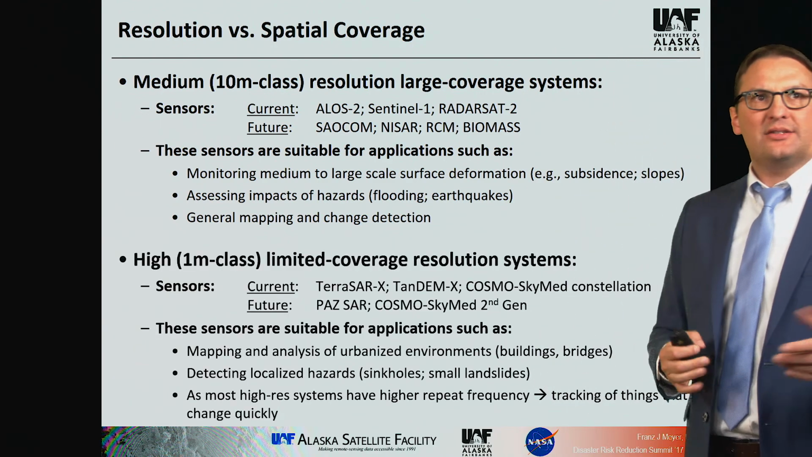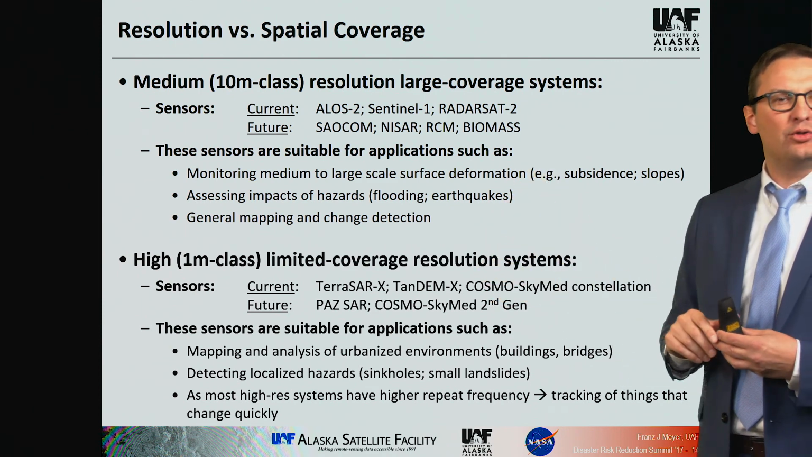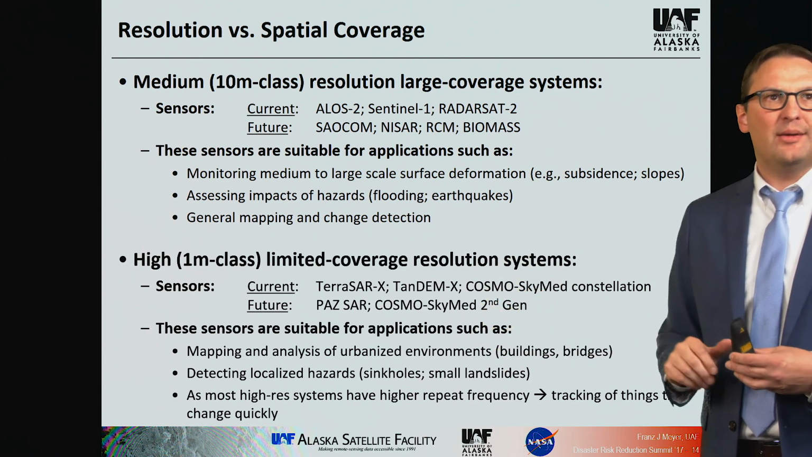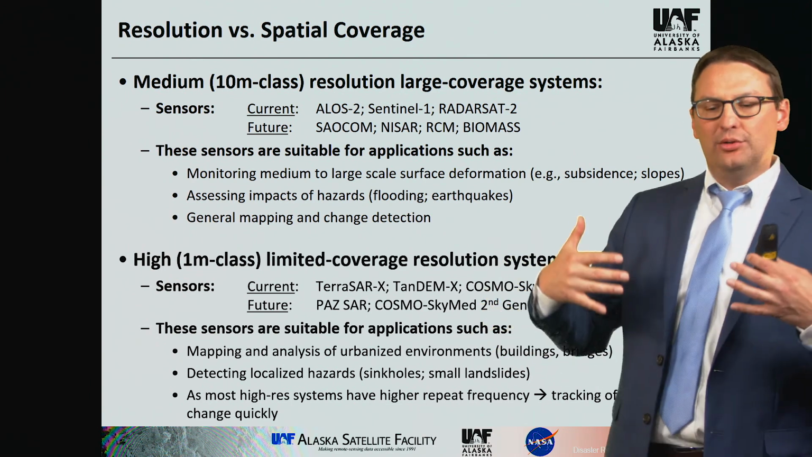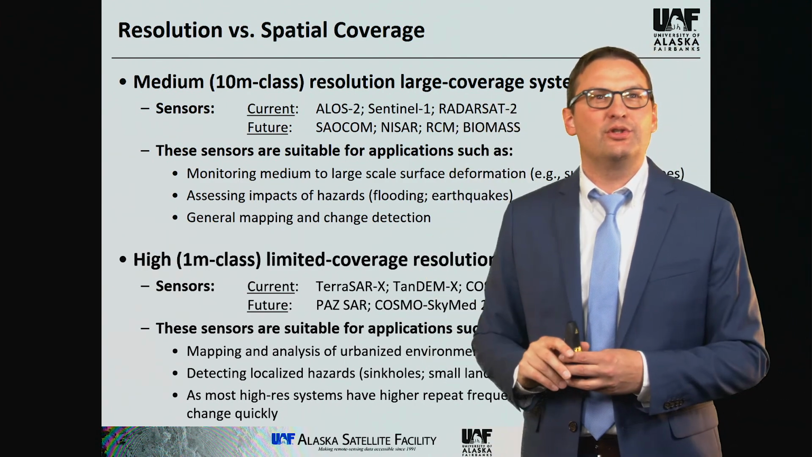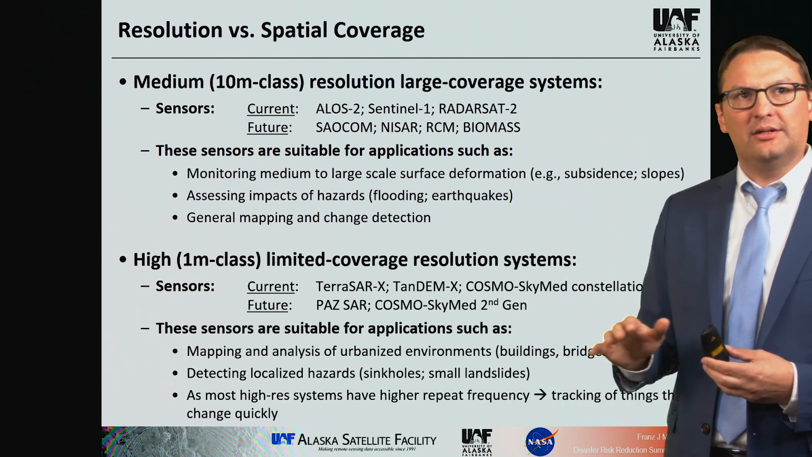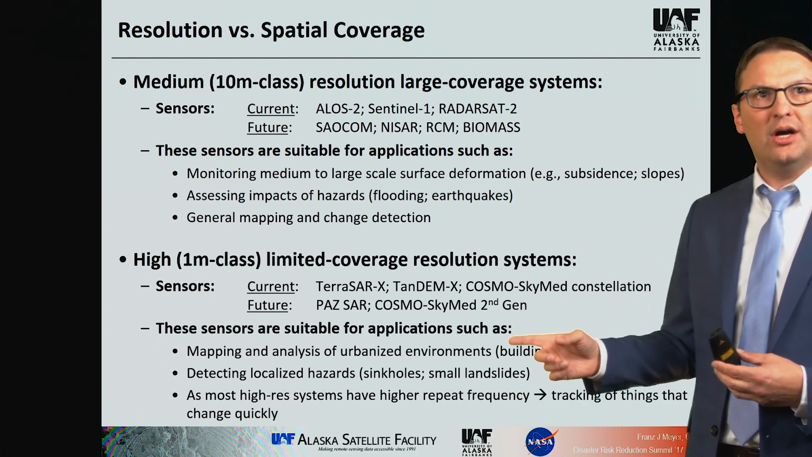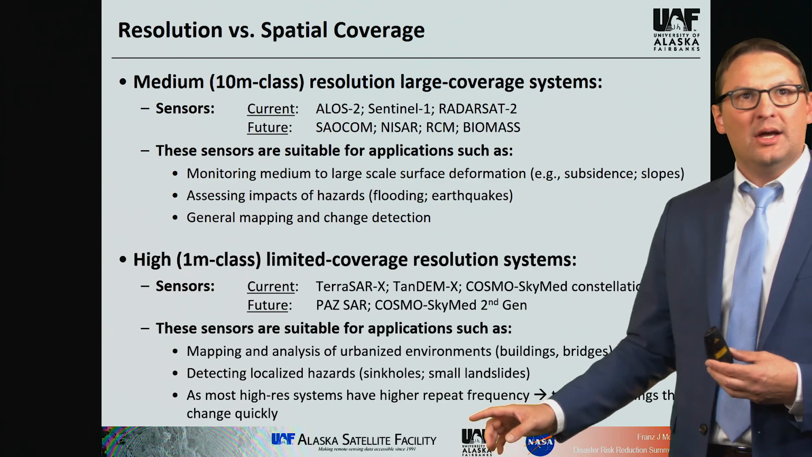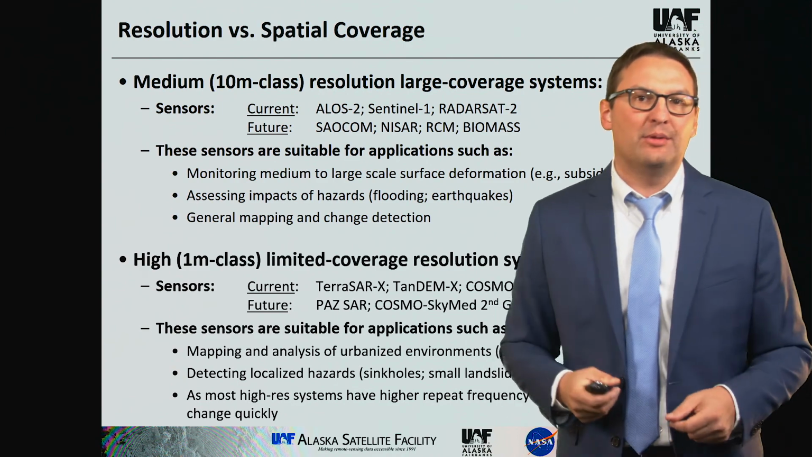The higher resolution class, these are the 1 meter type class data sets. Those include many of the X-band or shorter frequency missions, TerraSAR-X, TanDEM-X, PAZ, COSMO-SkyMed. Those are then great once you did a survey with the intermediate resolution systems. You can use these higher resolution data sets to zoom in, look at smaller scale signatures like the deformation of buildings and bridges as shown on top, the measurement of sinkholes and smaller landslides. And because they usually have higher repetition frequency too, they're also better at looking at very dynamic signals.